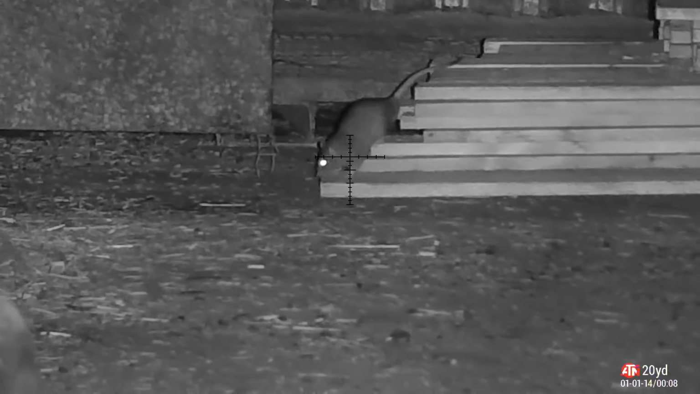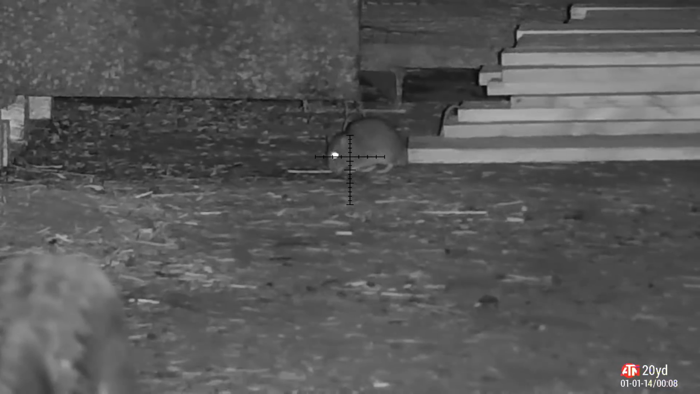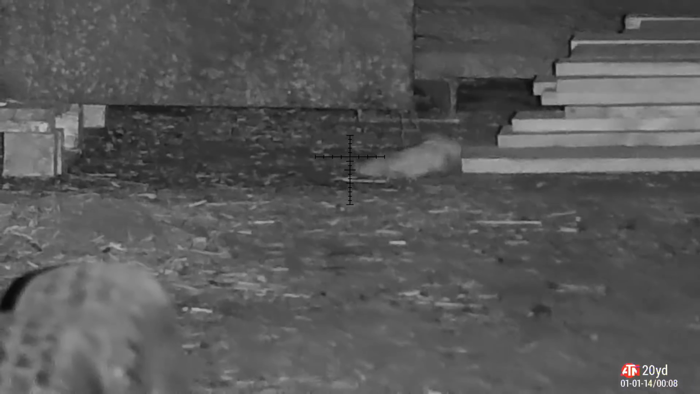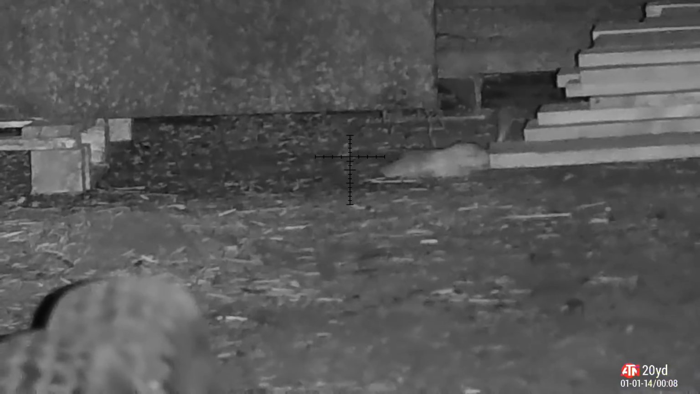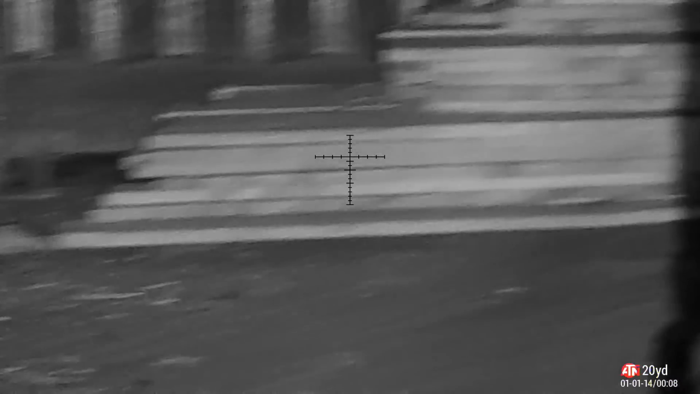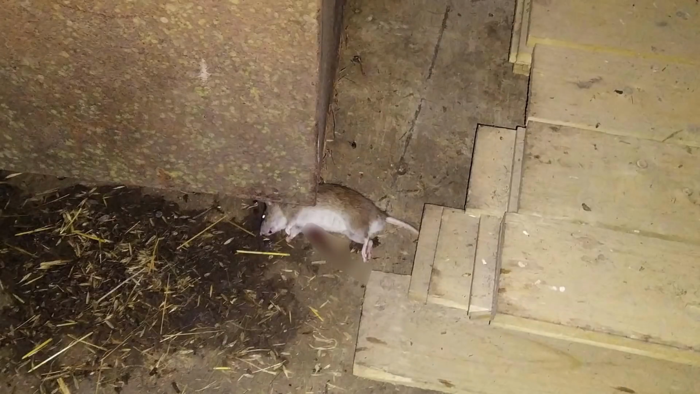This is back in the grain store. Got another rat sniffing around, doing ratty stuff. I waited till he got off that stack there because I thought that was roofing boards. When I went across to pick him up, I noticed it was just plain wood boards. But I was just concerned that if I got passed through or I missed, I would smash whatever he was sitting on. But as it happens, it wouldn't have mattered. And there we go. Nice easy retrieve, that one.